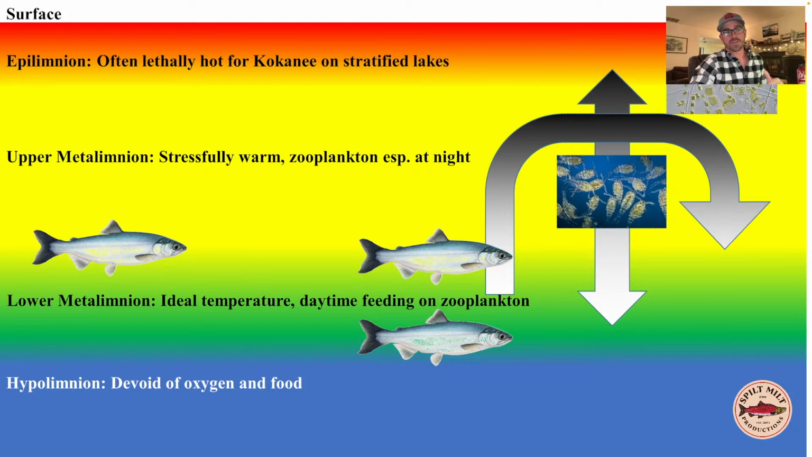The lower metalimnion is the ideal temperature for them, where they can go and be comfortable, and then they'll also daytime feed there. So I'll do a lot better later in the day, fishing right above that hypolimnion where they do not venture. They traditionally will not go deep into the hypolimnion. It's just not enough oxygen there for them.